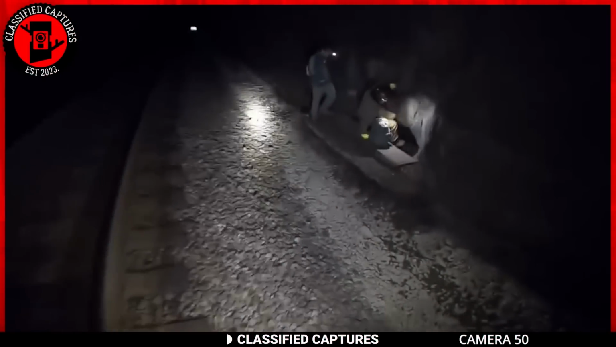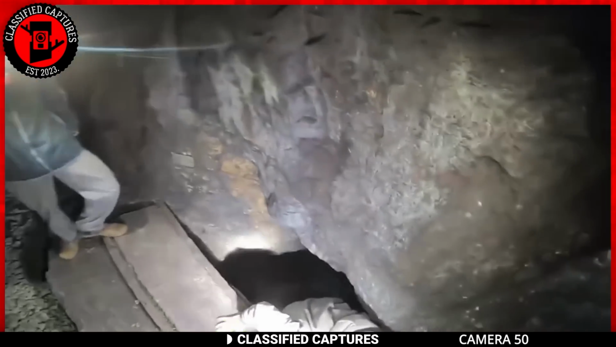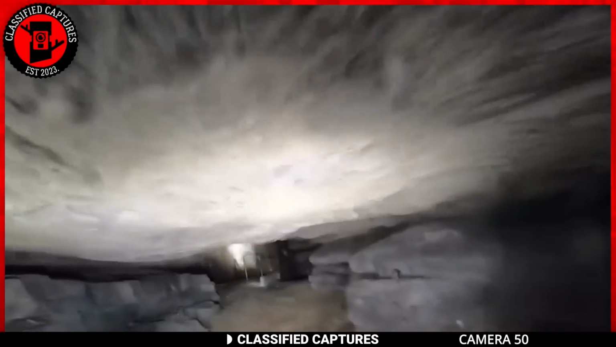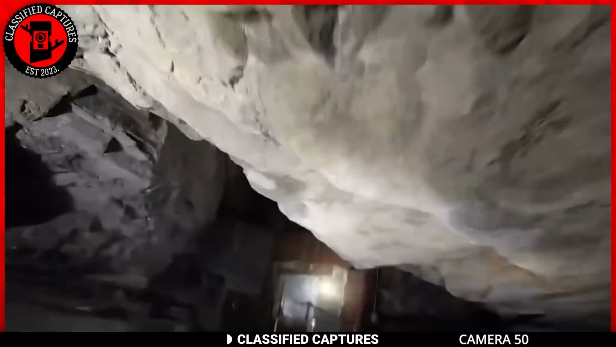We actually found it. I didn't think we'd find this cave, but here it is. The elevator! Holy crap! Dude, it sounds like there's power to it or something.